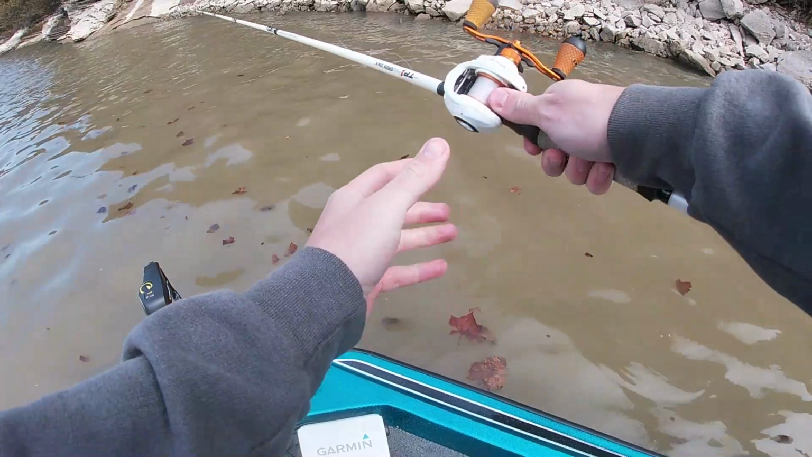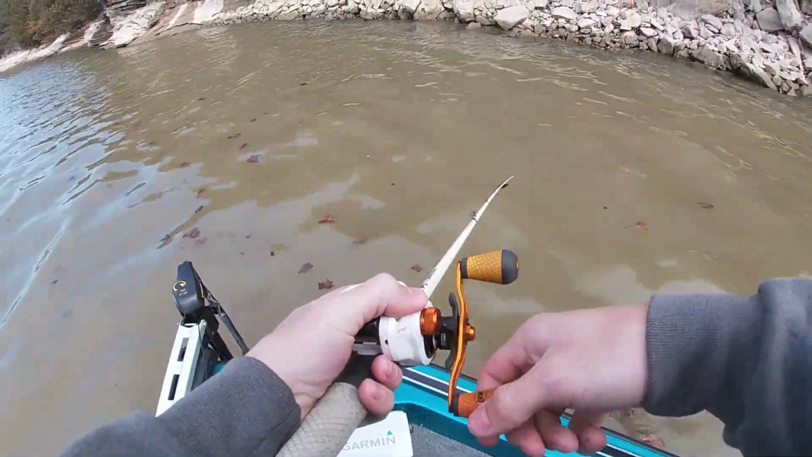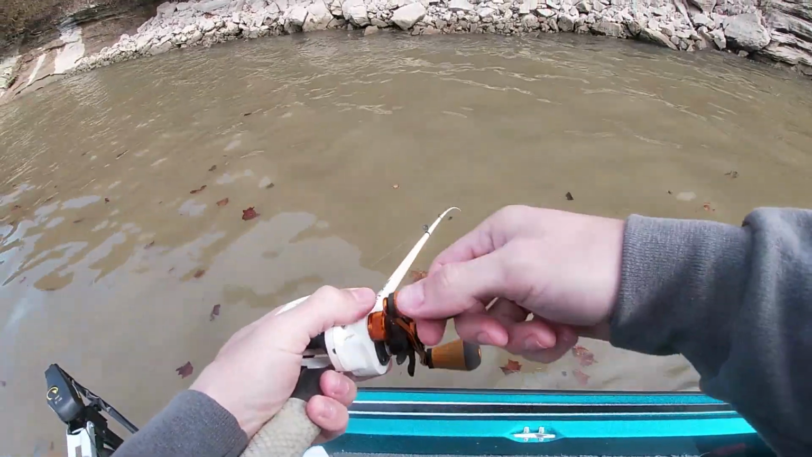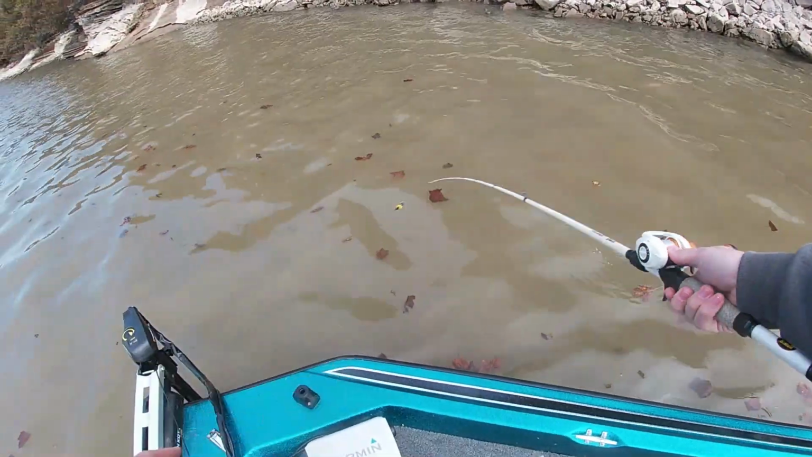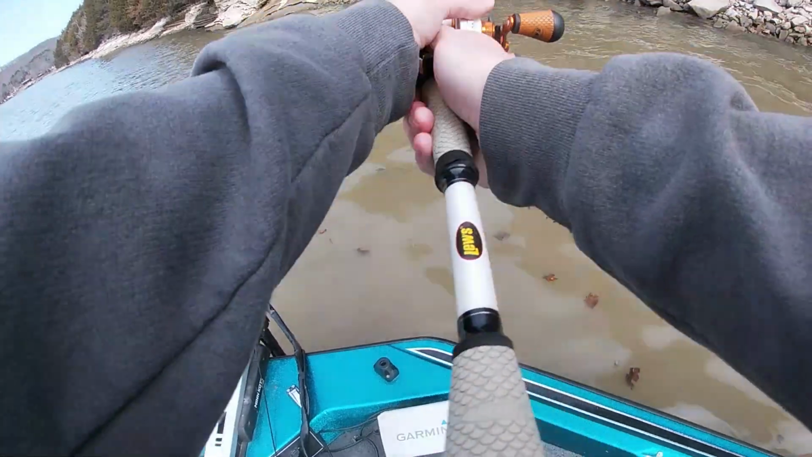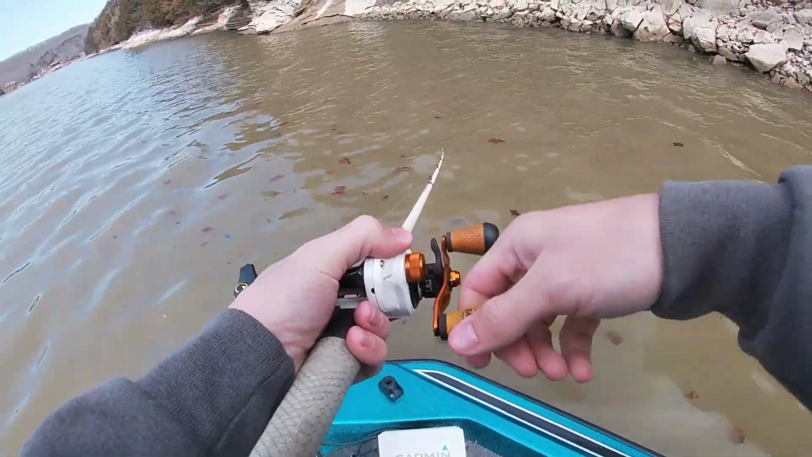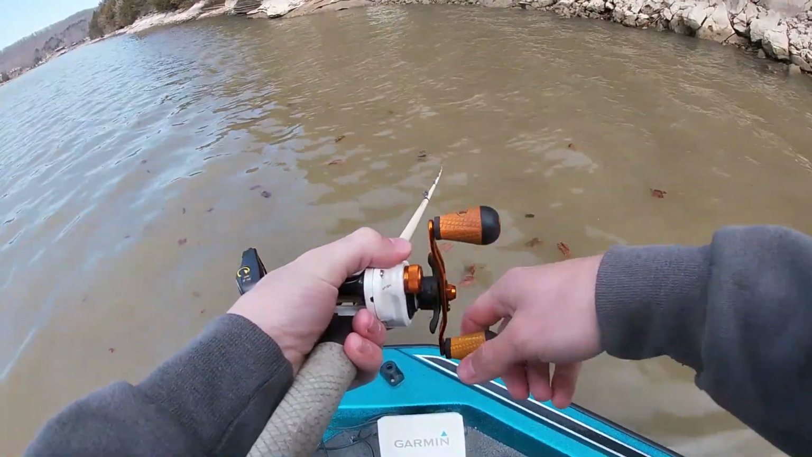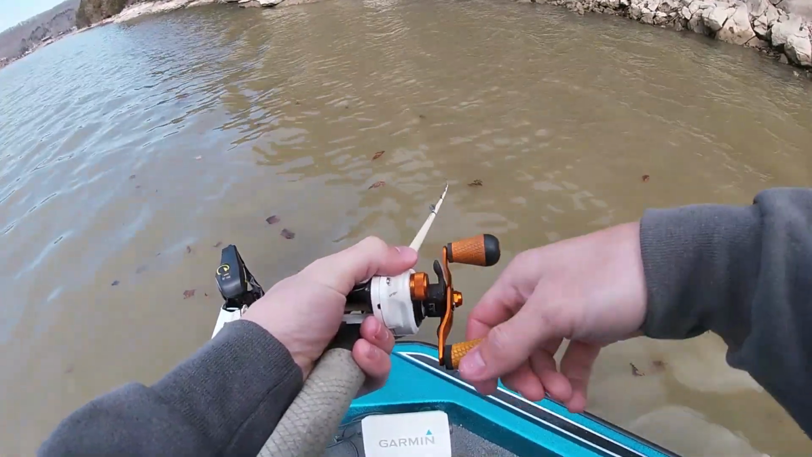A little bit of wind blowing in here is also pushing some shad, and I've seen a lot of shad on my graph back there a little ways ago, and there's just all the food they could ever ask for and a little bit warmer water over here, so they're moved up shallow in this muddy, dirty water.